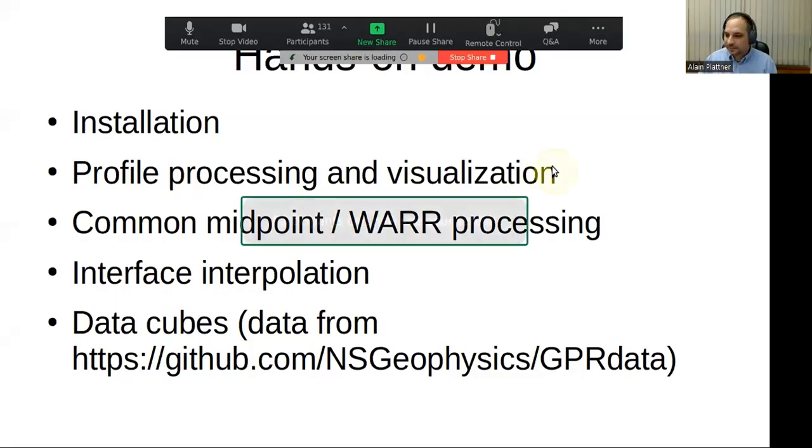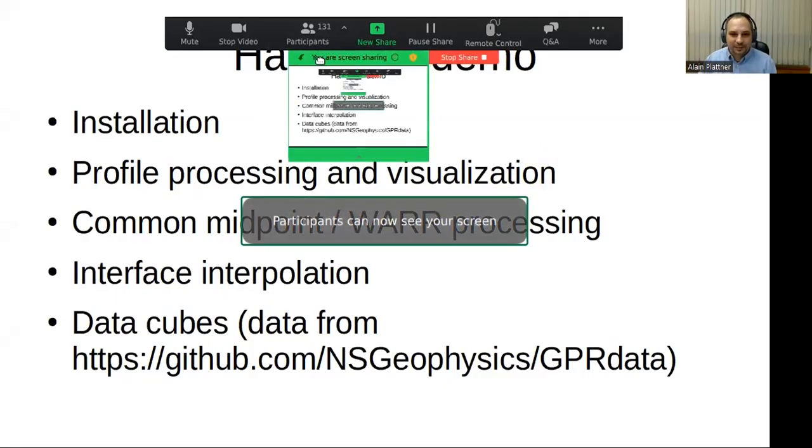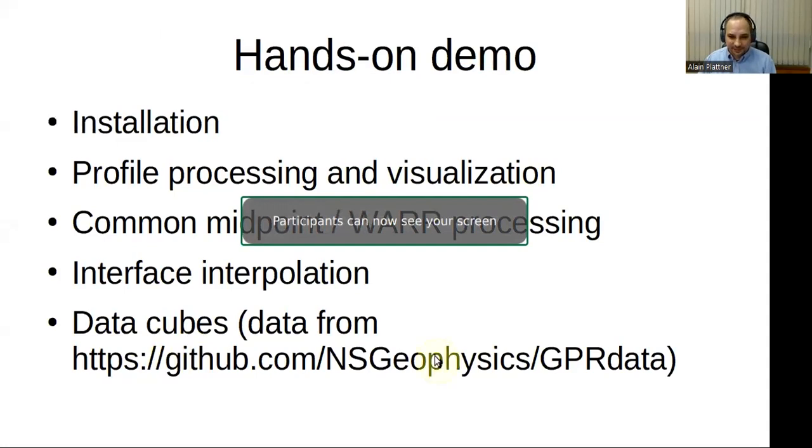I thought that could be useful to quickly see the Windows installation.